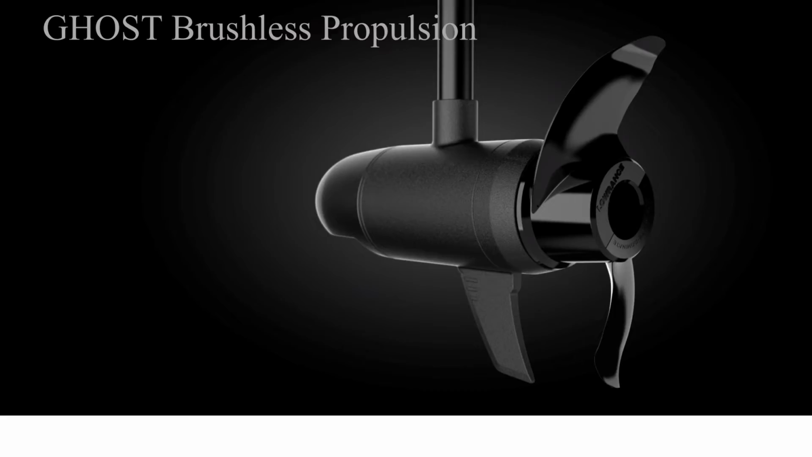Was it going to be Minn Kota? That was the big question. Who was going to bring out a brushless motor first? Well, it was neither of them. Garmin's got one out, and Lawrence now has this Ghost. And I tell you what, it is brushless. It's got an interchangeable transducer, but let's look at those pictures. Don't believe me.